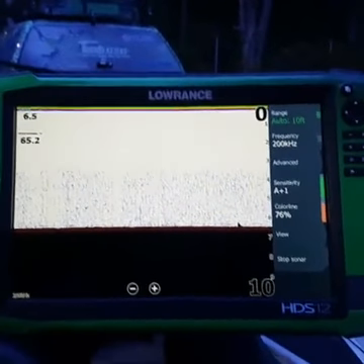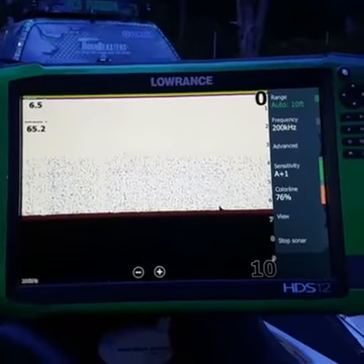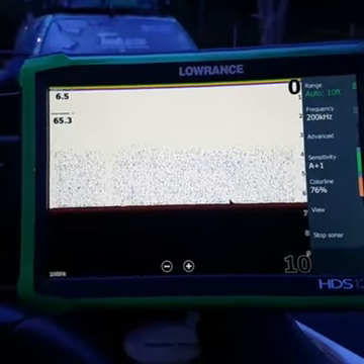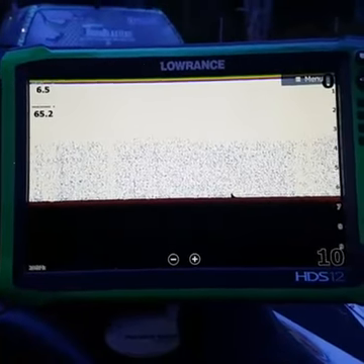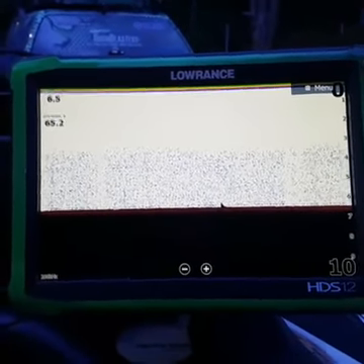For general everyday use, I run 200 kilohertz on all 3 units, all the time. I really never have a problem with them interfering. I get questions every day of the week about, man, you don't ever get any interference? I'm always getting interference.